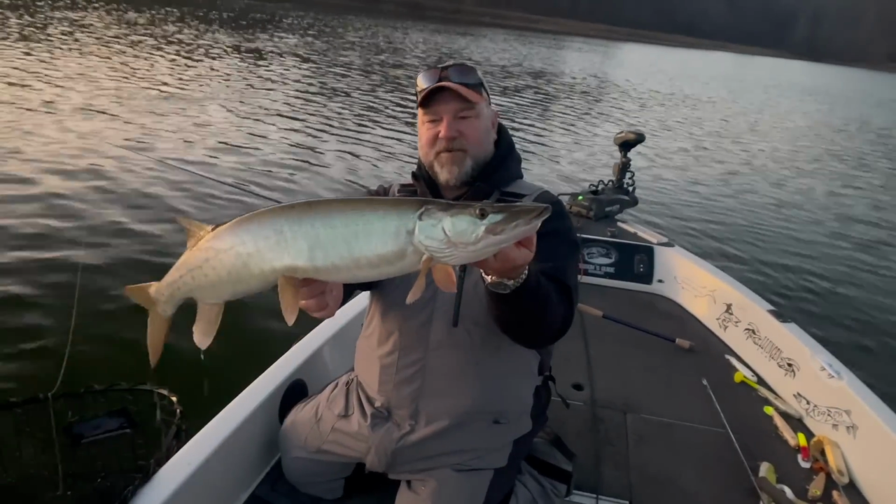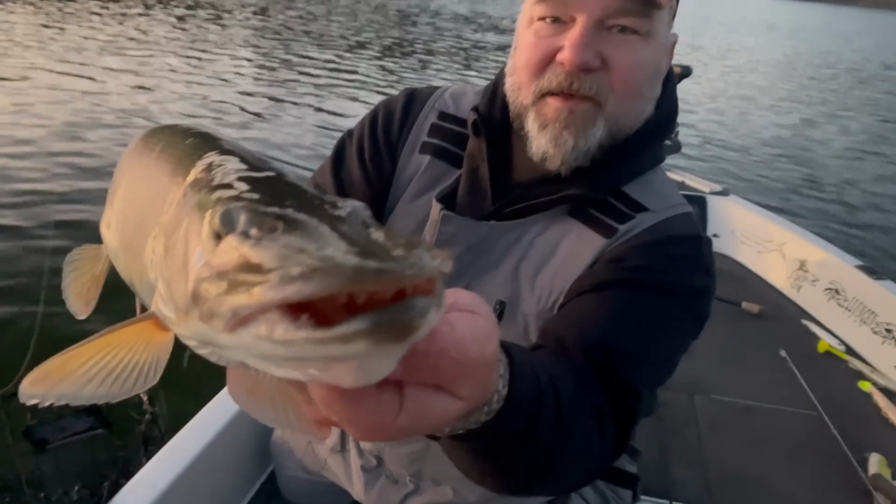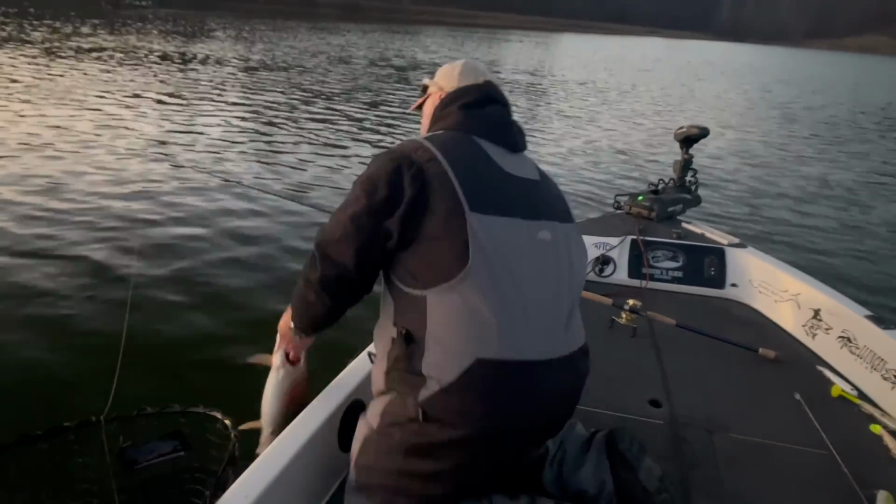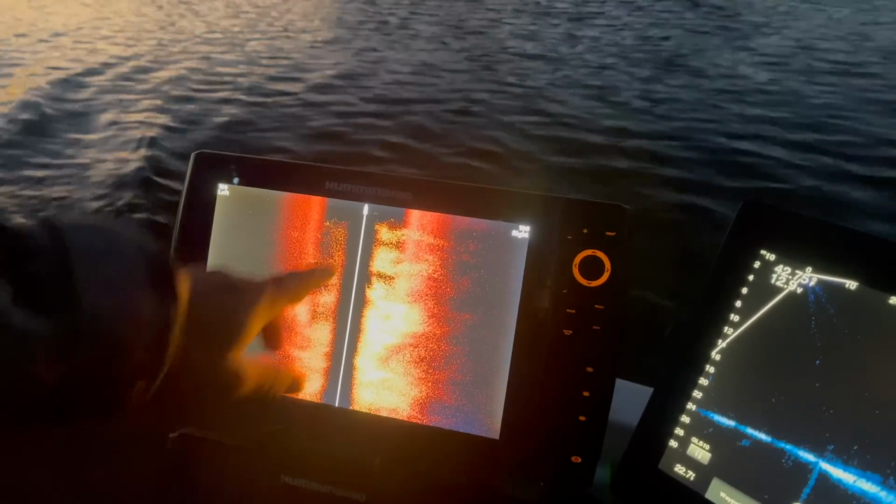Nice little jigging fish. Cool stuff. Look at her. We'll get her back. We're probably going to call it an evening. It's getting dark out. It's cold. We'll get back after it tomorrow. Fun stuff. We'll be back tomorrow. That's what we're fishing.